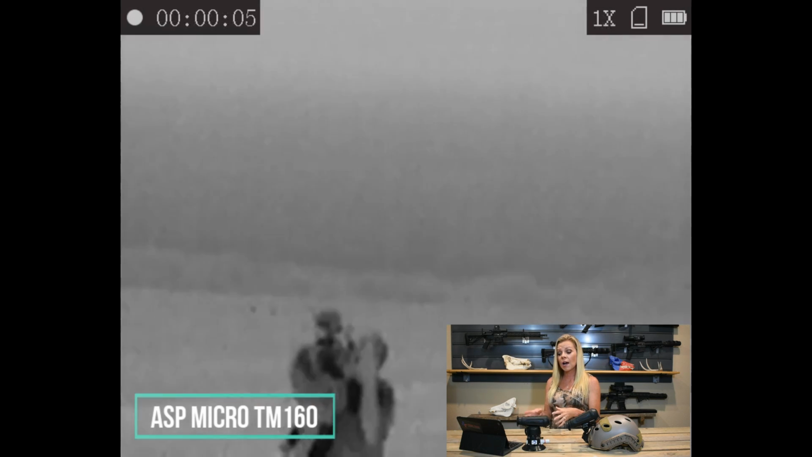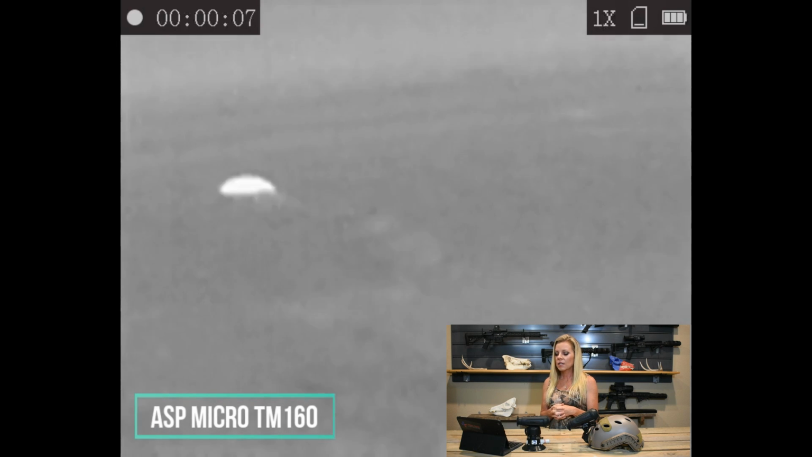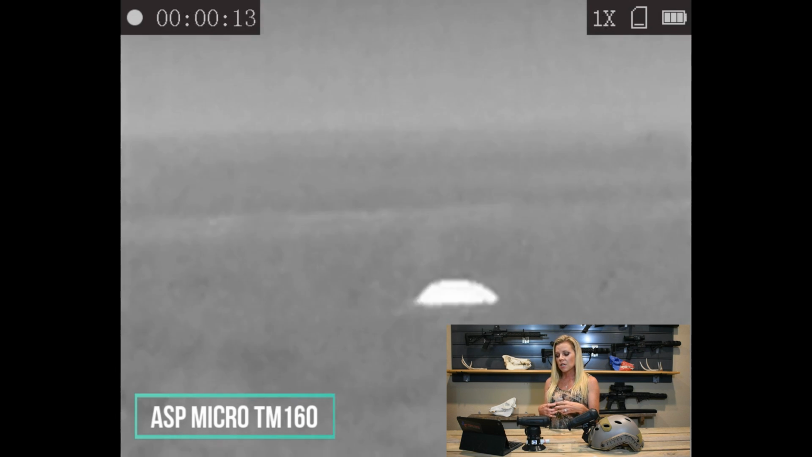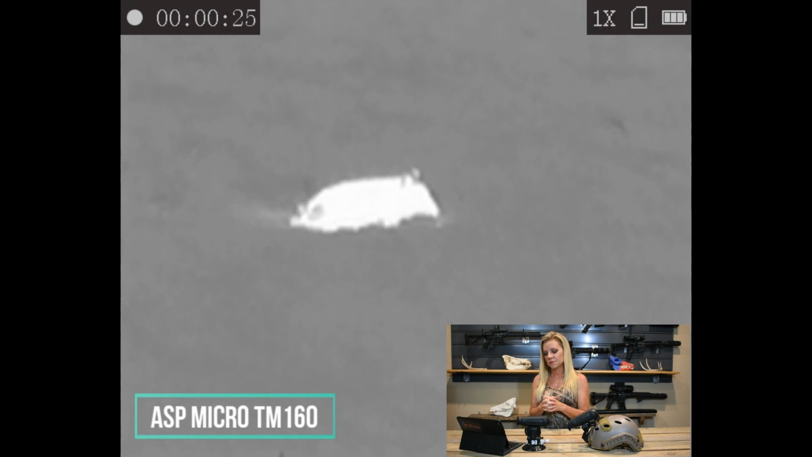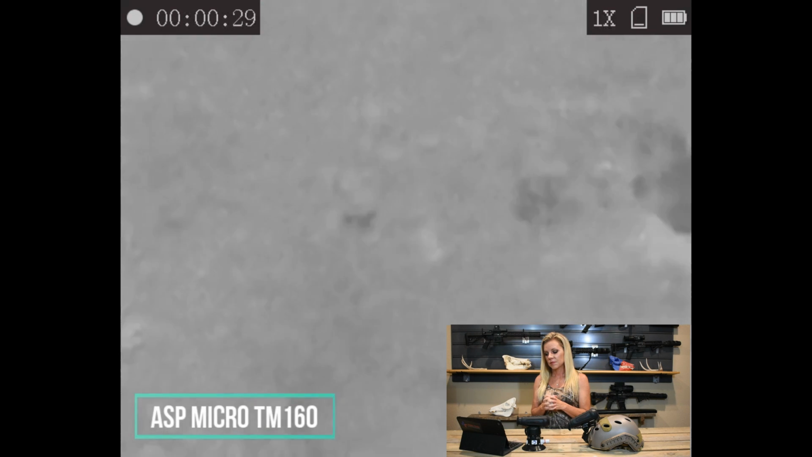So here is recovery of a hog with the TM160. Again, you can see as we get closer to the hog, the clarity gets a little bit better. Obviously we know it's down because we had shot it. And here we are going to look for another one.